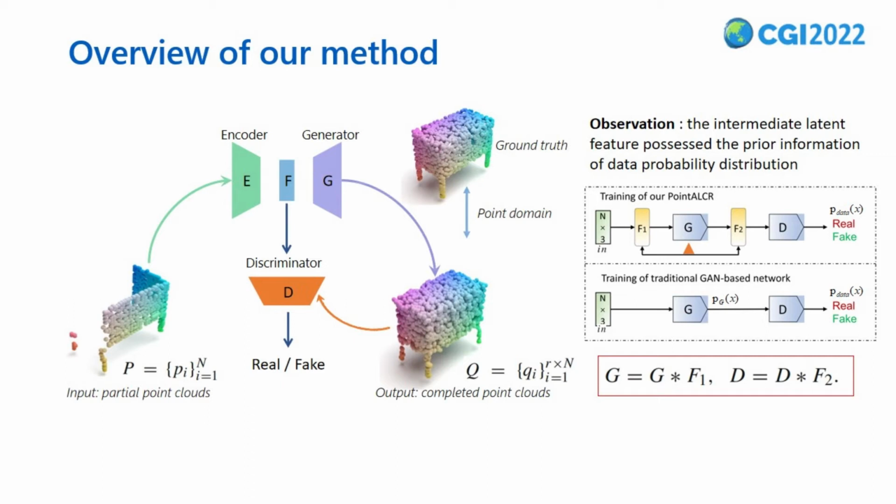From previous approaches, we observed that the intermediate latent feature possessed the prior information of data distribution, which ideally enhanced the representative and generative ability of GAN. So, in order to use latent point distribution feature, we separate both the generator and discriminator into two networks, which is highlighted by the red rectangle. We assume that F1 and F2 are the latent point feature maps, and the latent space between G and F1 equals that between D and F2.